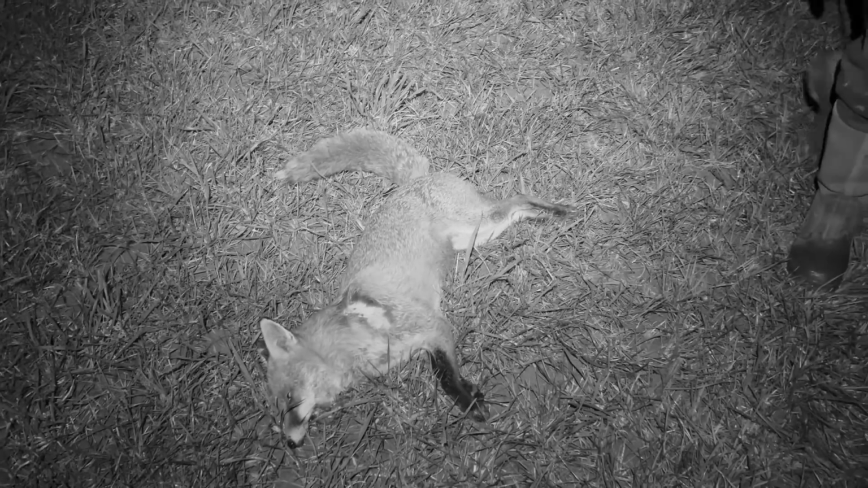How long have we been out? 5 minutes, because we spotted it at the back of my house, didn't we? Yeah, spotted it at the back of Dwayne's house and then followed it across the field. So he gave us the slip once, not twice. Team Fox are smashing it.